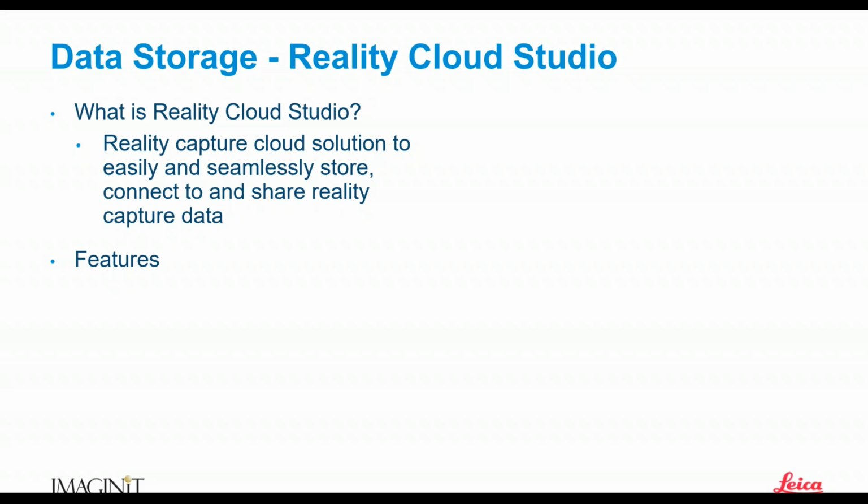We can connect to that data, we can share that data, and we don't have to go to taking our LGS files or even converting our LGS files into a lesser format to be able to send off to somebody through Dropbox or whatever you use. It can be stored in Reality Cloud Studio and then shared via email address.